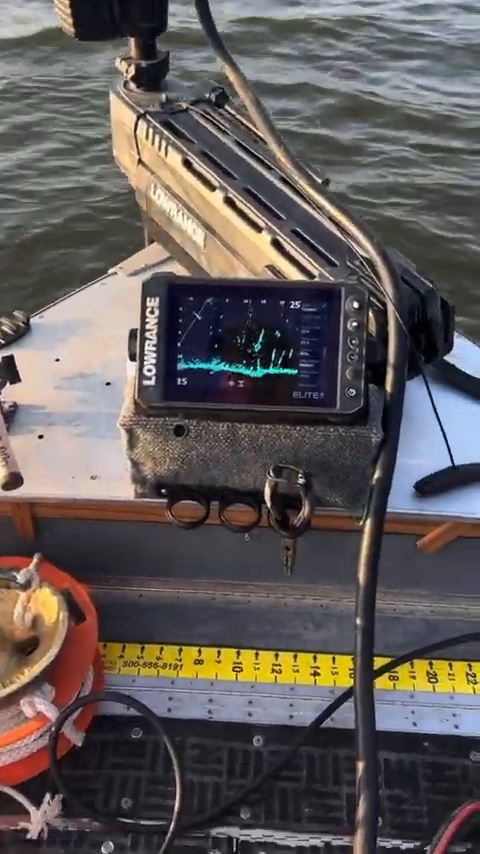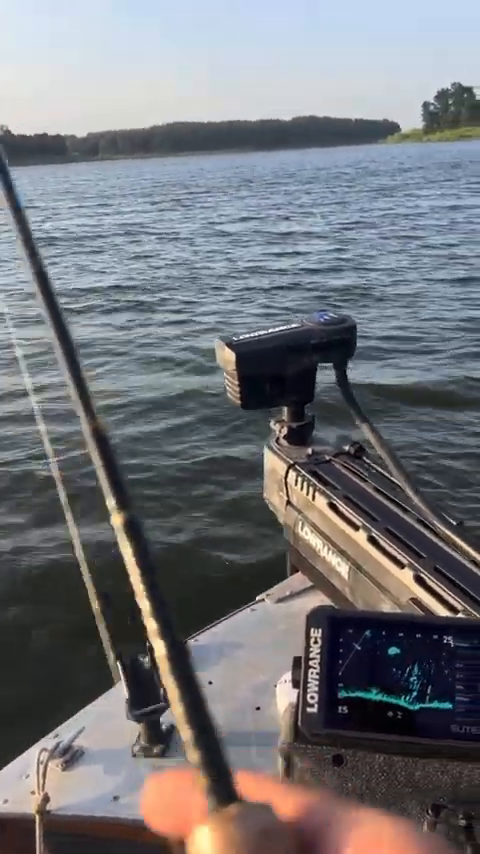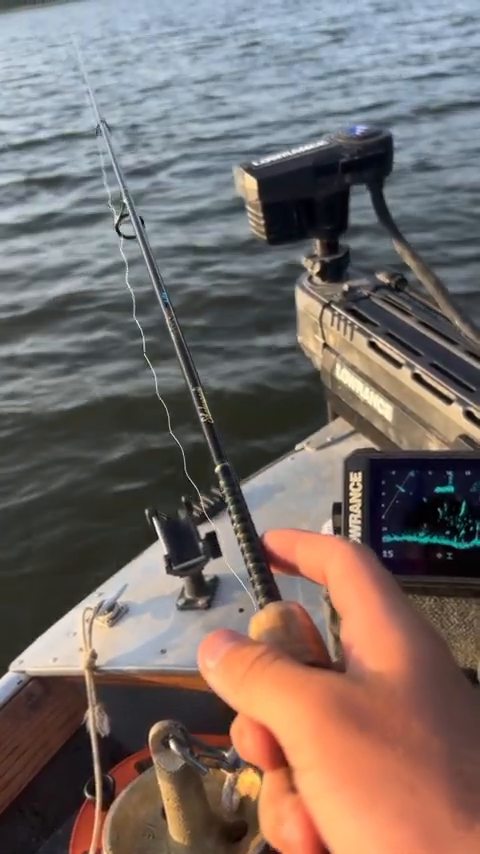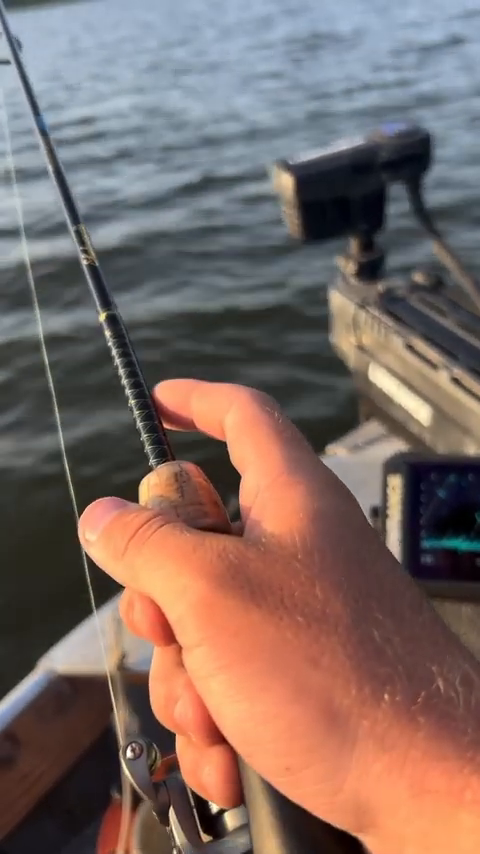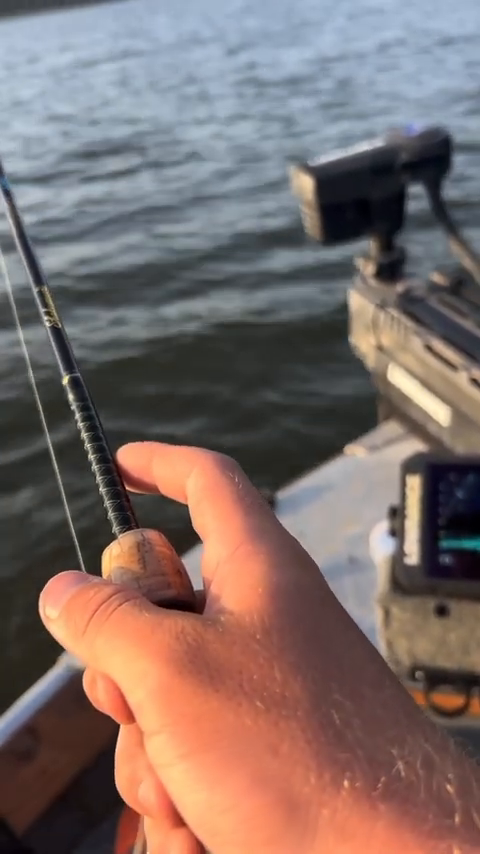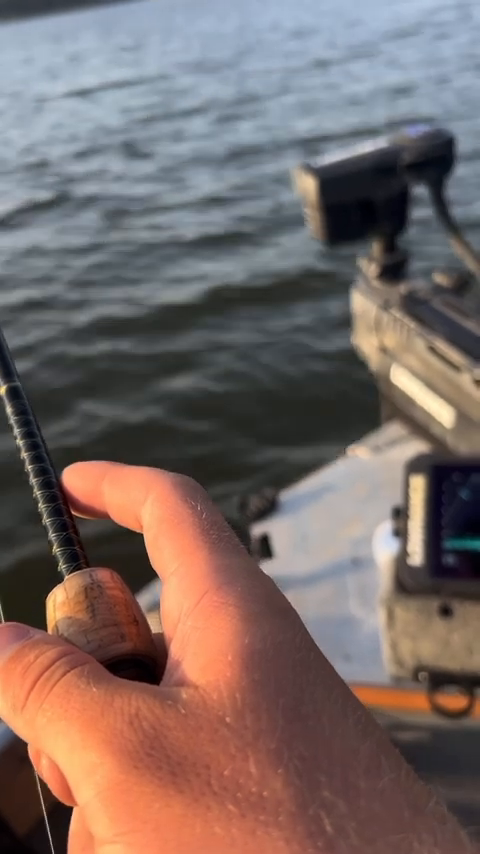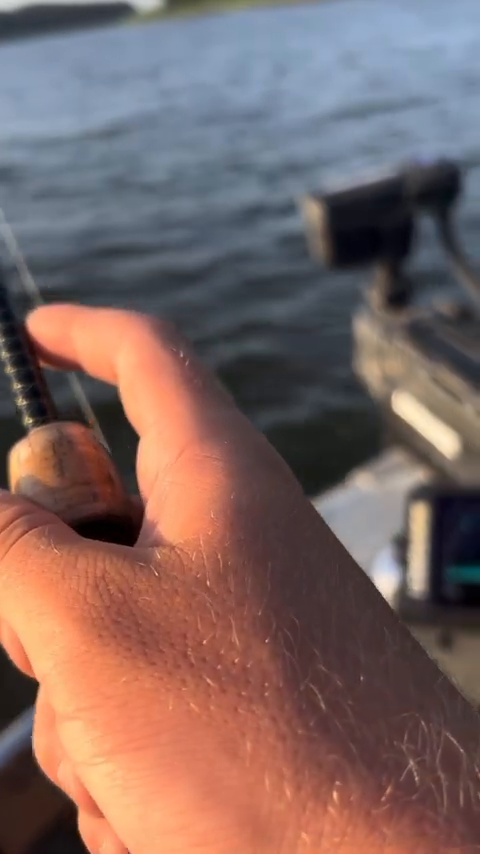So yeah, I'm gonna jump in, take this cast real quick. No cut scenes or anything. I'm just gonna show you what the move is. So you can see my jig's going down there about 15 feet out, 17 feet. I'm gonna put it right above their little mouths because they look pretty little to me. Got one chasing it. Oh, I hit the tree. No go-getters that time.